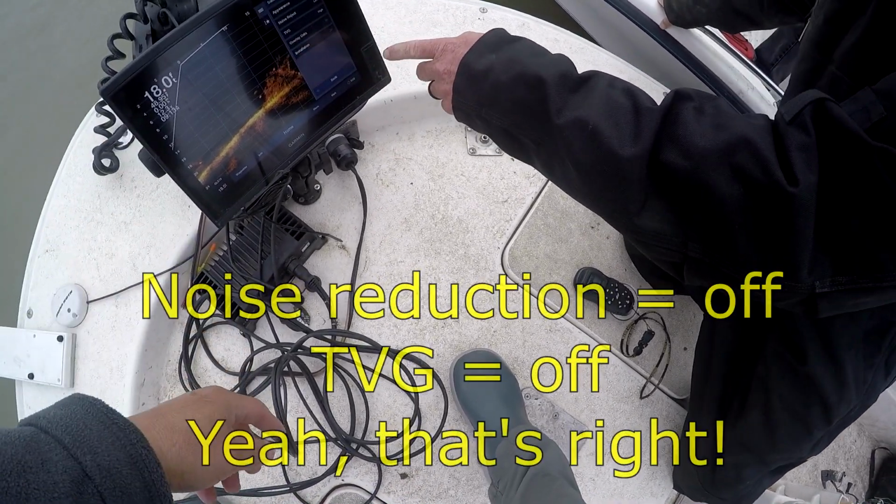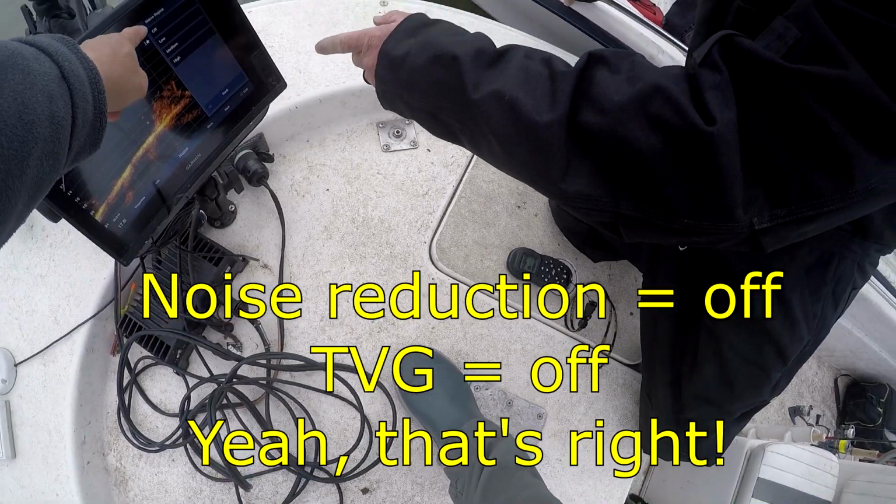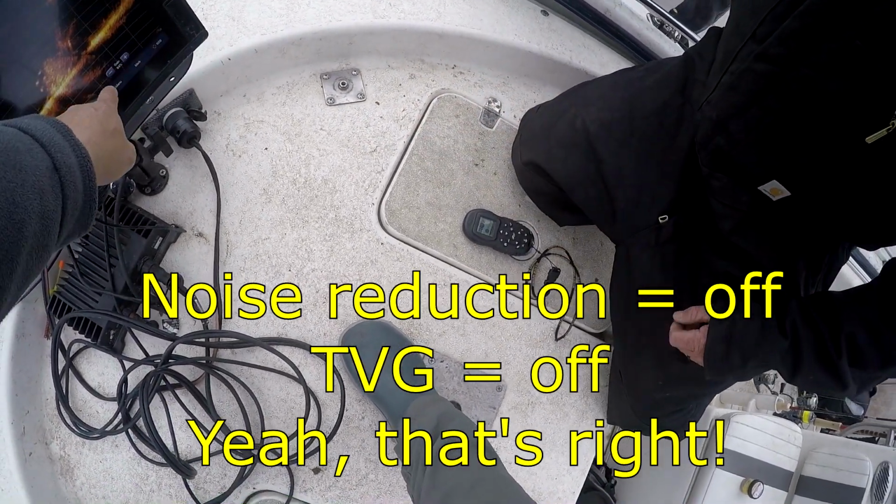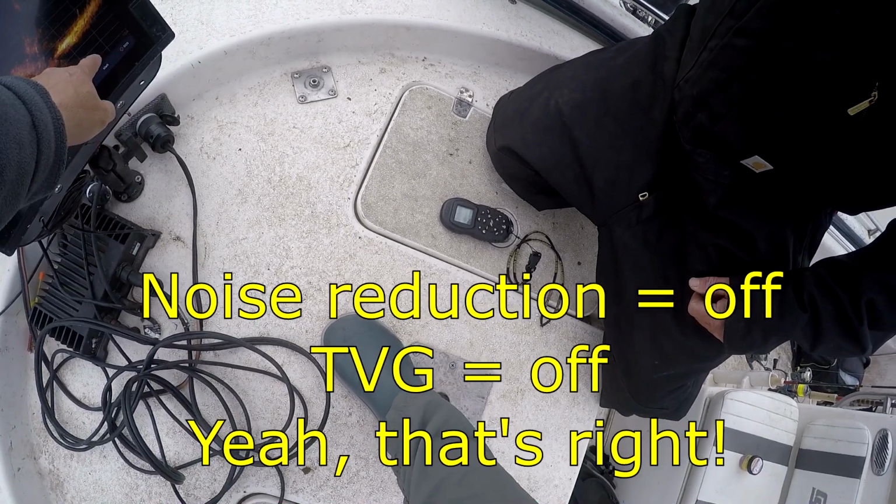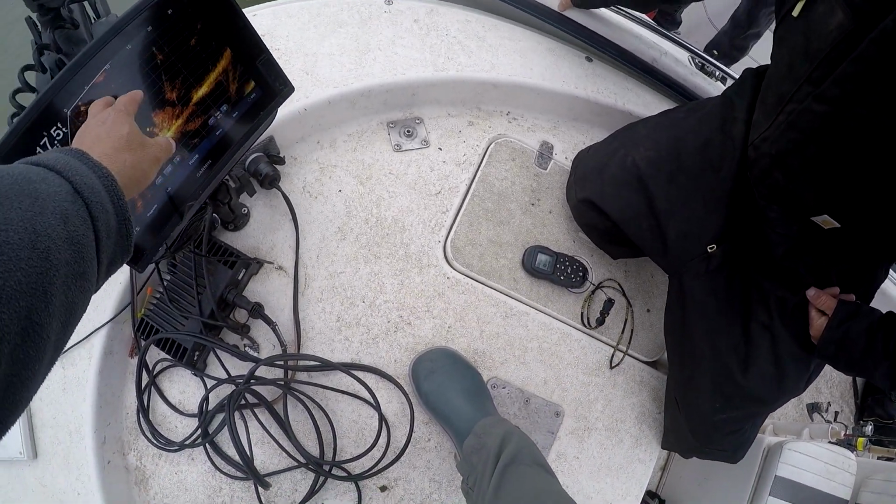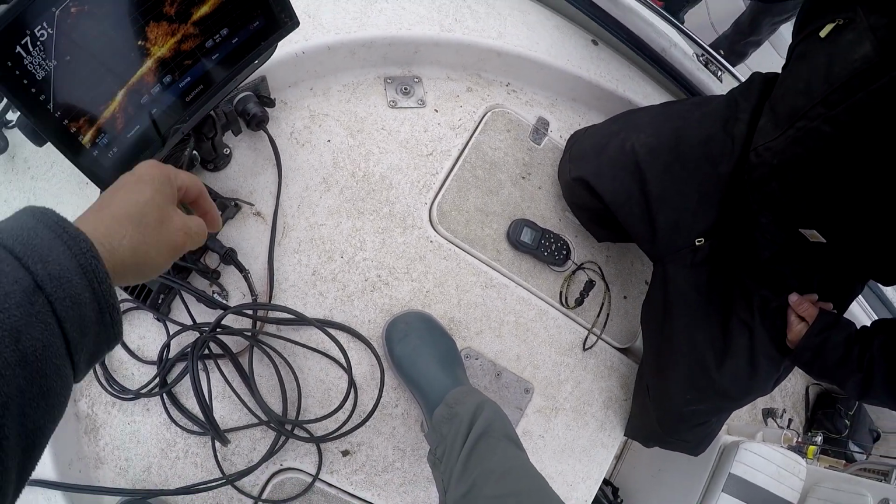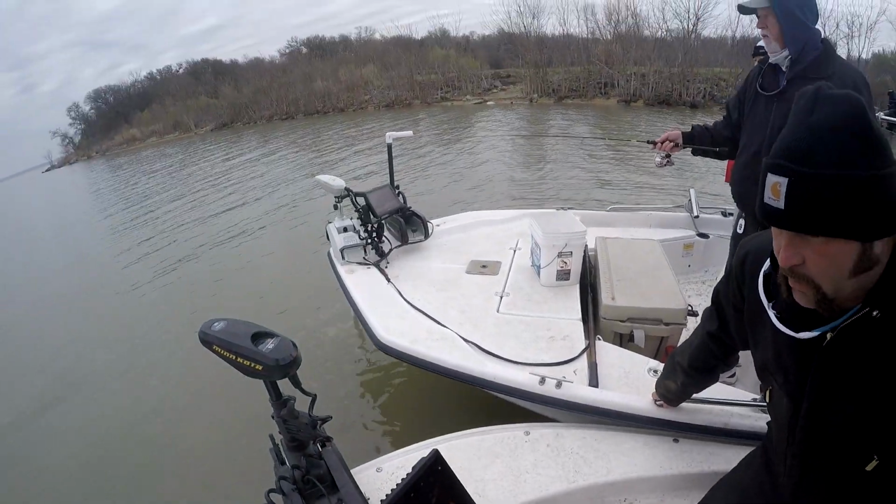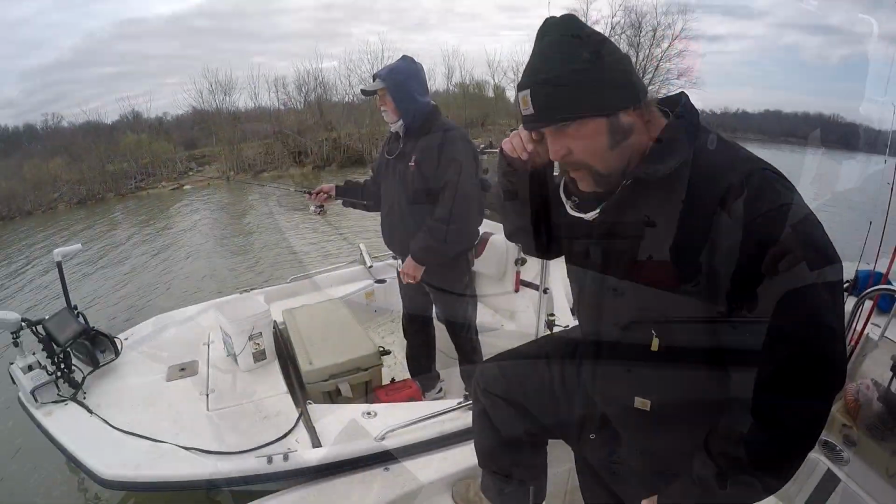I turn all that off. Yeah. See, we had all that. I would turn it off and see, and then TVC I would turn that off too. And then what you do is you change your gain. Well, I have Humminbirds also. That's the way mine's set up right now. Yeah. I'm using Humminbird too. And yes, you get more noise, but you'll also see more fish. I don't know, but that's me. That's up to you though. That's where I normally run it, and we was messing with it earlier. Hey, yours is showing like mine now.